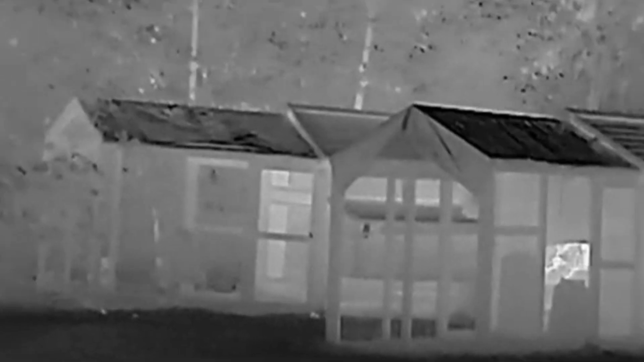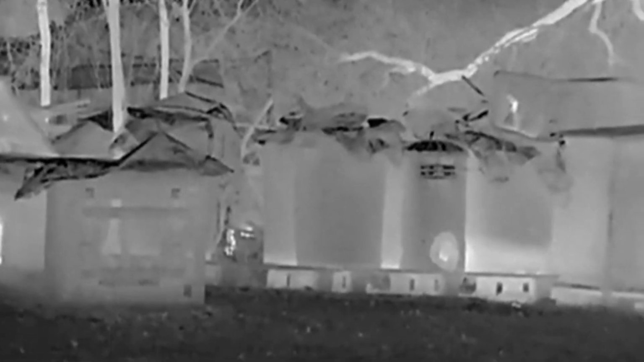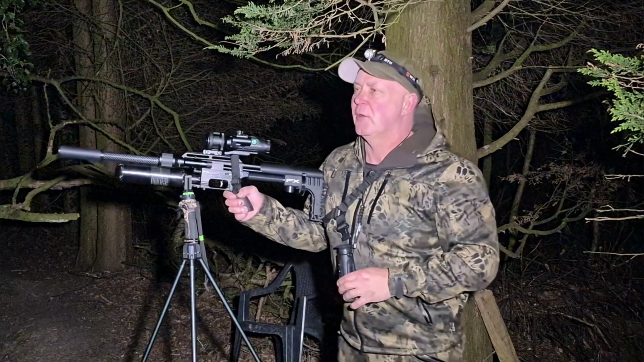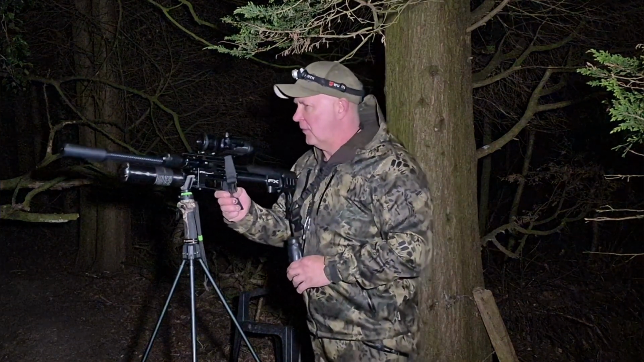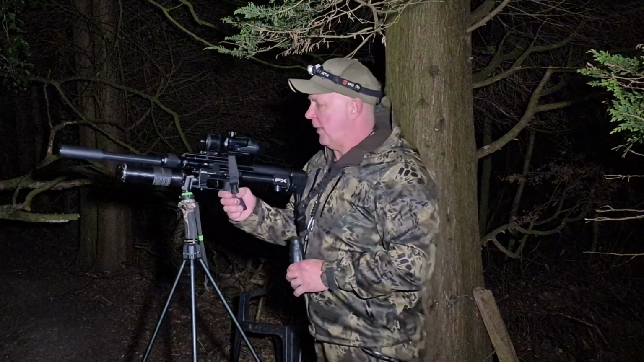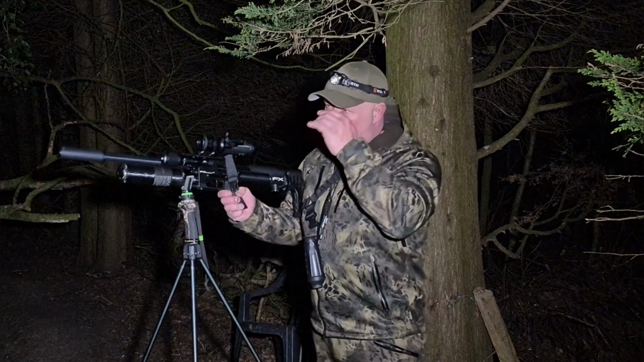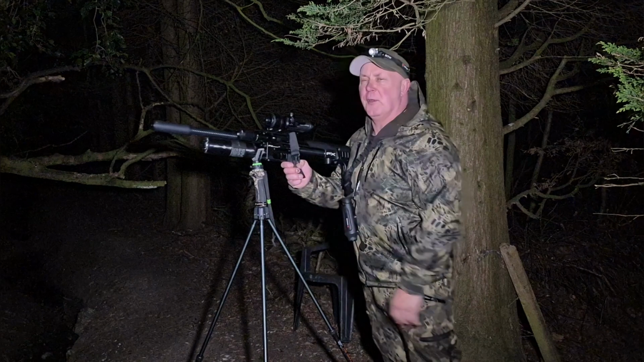They're normally out and about. They normally come out during the day as well, so they're not scared. There's plenty of activity down here. My boys come down there to feed the chickens, so do the neighbours and that lot, and you do see the rats running around. So they're quite tame for now, till one of these pellets goes through the brain of them. But hopefully we'll get a few tonight, and I can show off a bit more of the footage of the Oneleaf NV500.